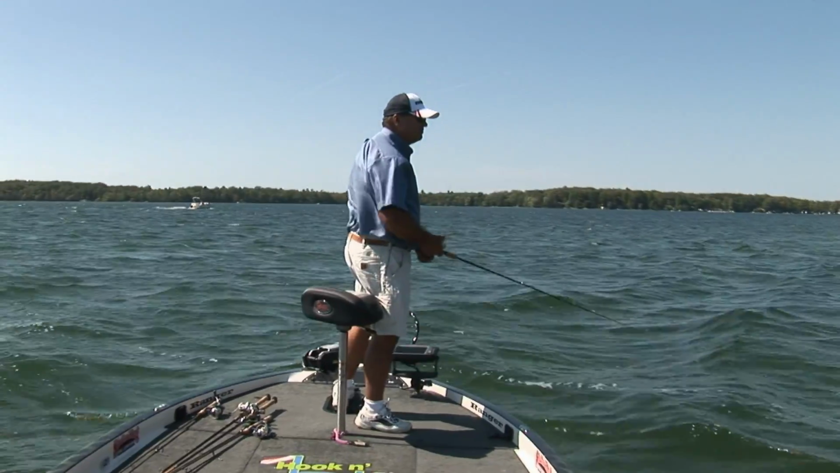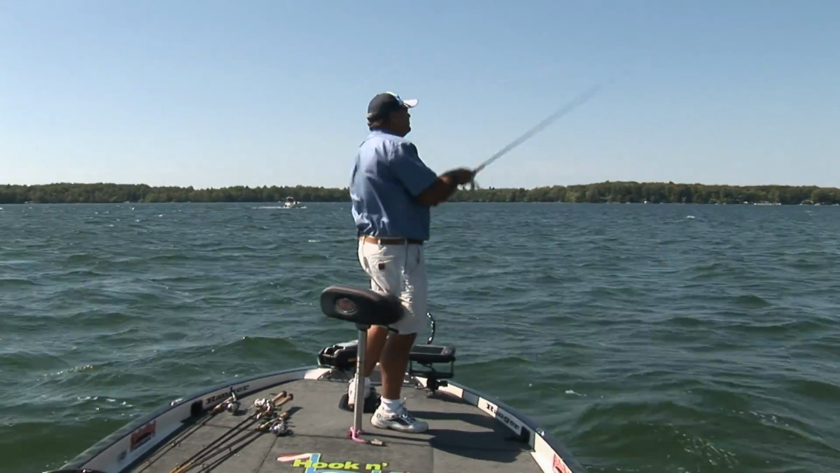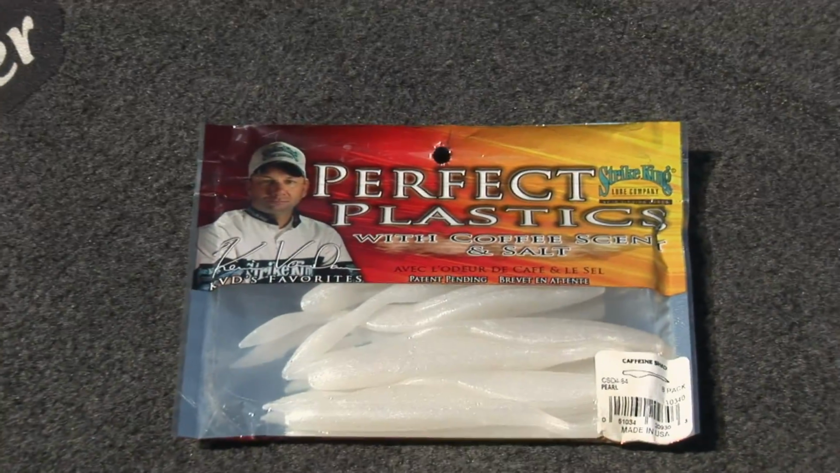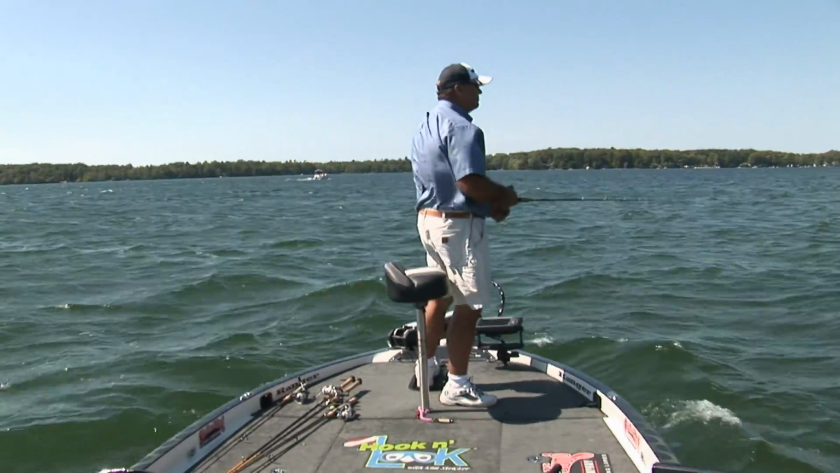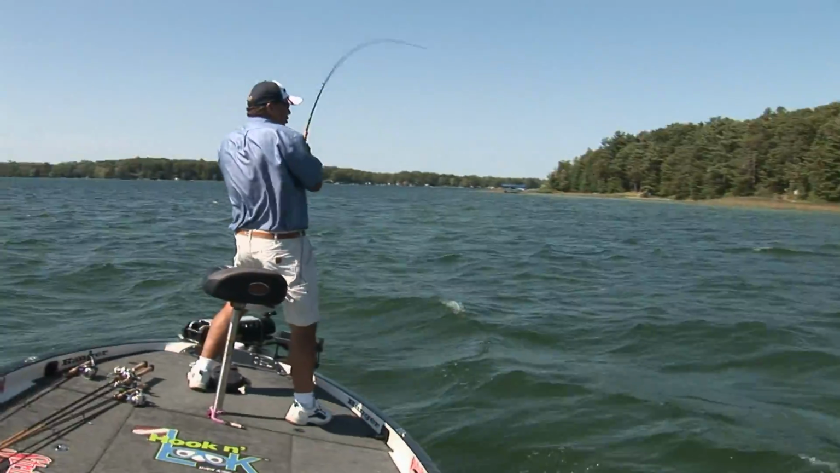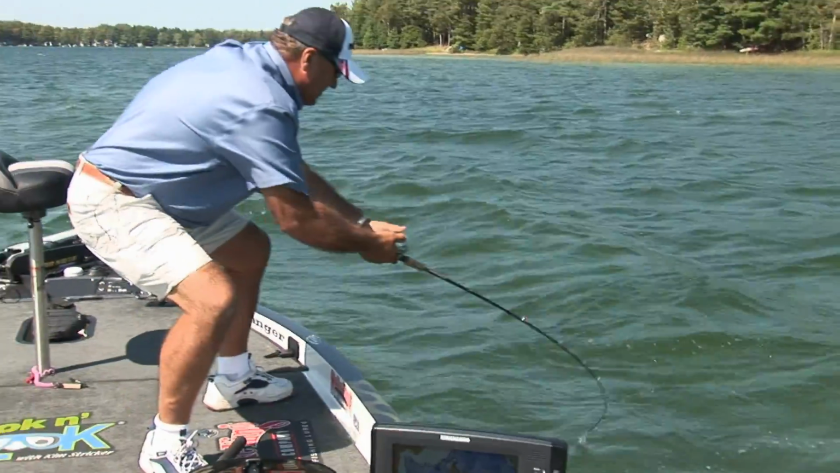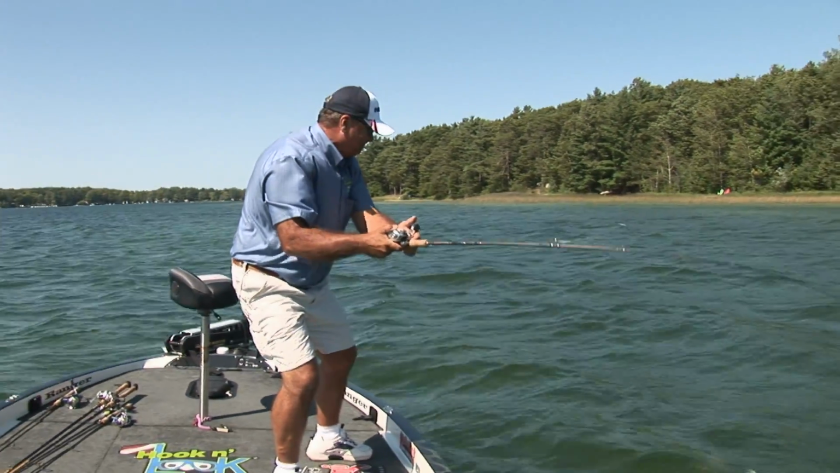Now, with the increasing wind to his back, Kim switches his shallow water presentation to one of his favorite smallmouth staples, Strike King's 4-inch caffeine shad, and a well-deserved clue emerges. There he is. There's a good fish. Oh, yes. On that caffeine shad. Oh, man, I went back to basics.